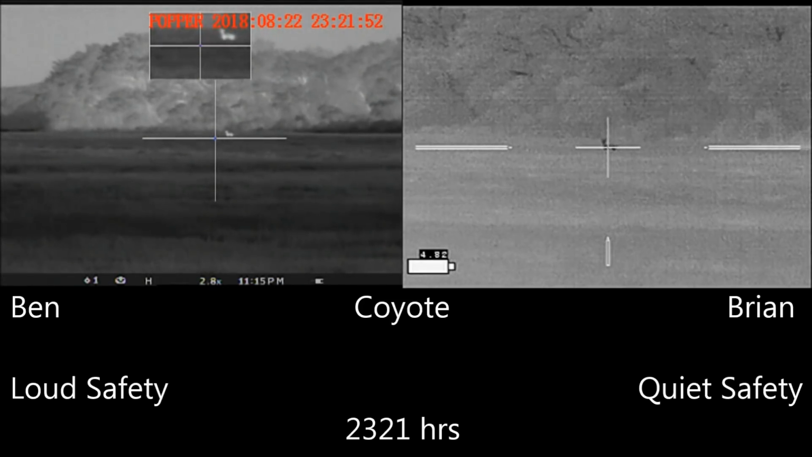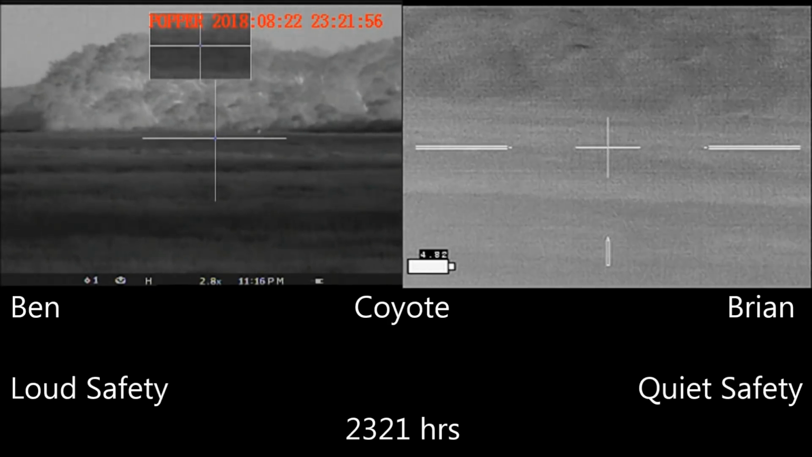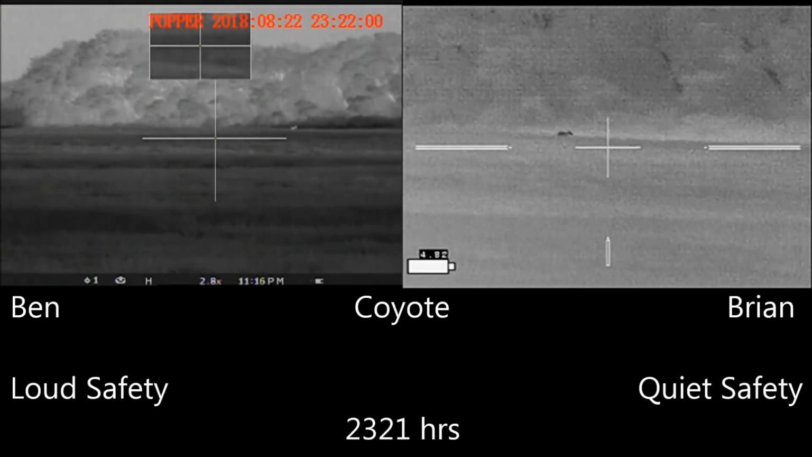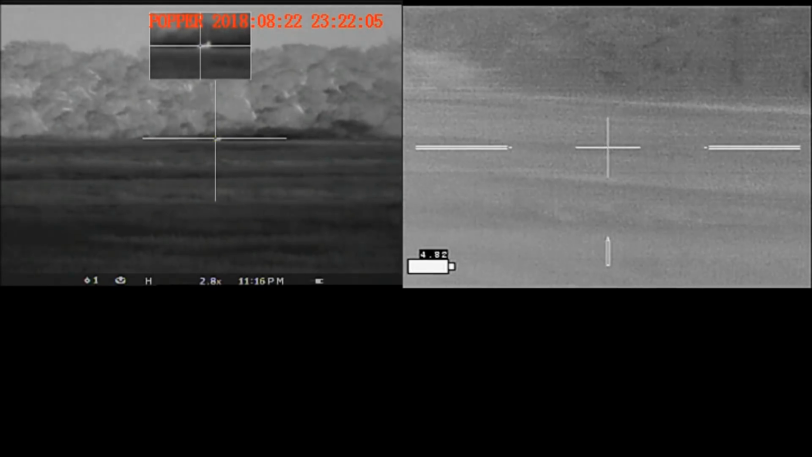Listen and watch what happens when Ben turns off his safety. 200? Could you click that any louder? With the coyote at the wood line and possibility of cattle in the woods, we weren't going to be able to shoot. Got woods behind him. And so that coyote got away.